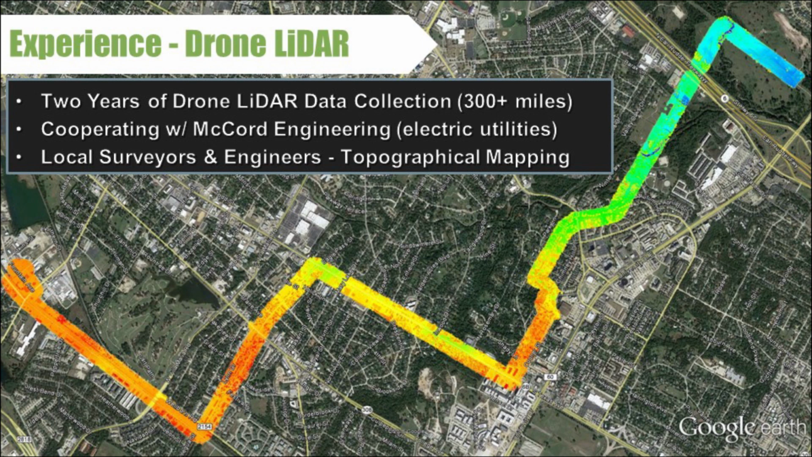Experience. We've been flying drone LiDAR for over 2 years now. We started by cooperating with one of our local engineering firms, McCord Engineering, to provide deliverables for the electric utility industry. With McCord, we've worked extensively on developing deliverables to fit within the electric utility industry. Basically, how do we get the data we have in a format that's good for engineering firms and electric utilities to use in their industry?